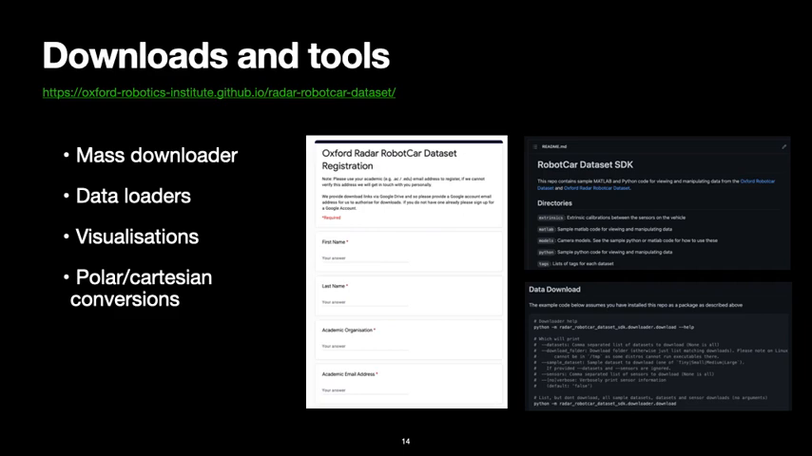The data has been available for download online for the last 18 months, and we are very happy at this stage to have more than 400 registered users at last count. To gain access to the data, we require registration with an email address associated with the university. We also provide tools for working with the data integrated into the SDK for the original RobotCar dataset. We also provide tools for easily downloading the entirety of the dataset.